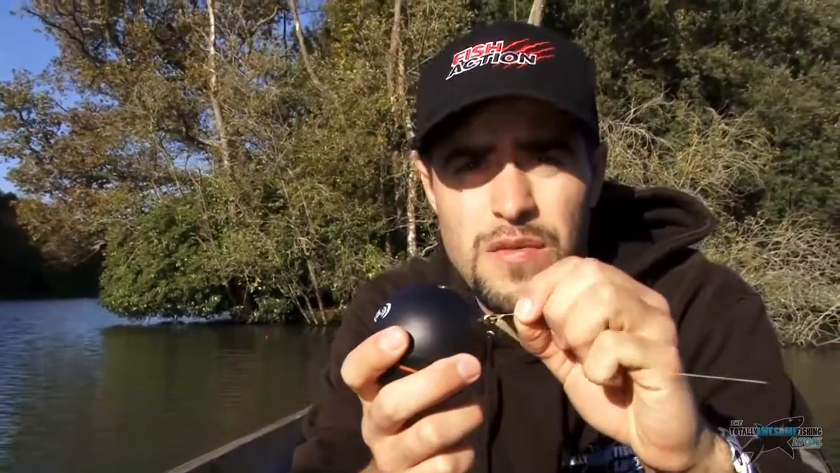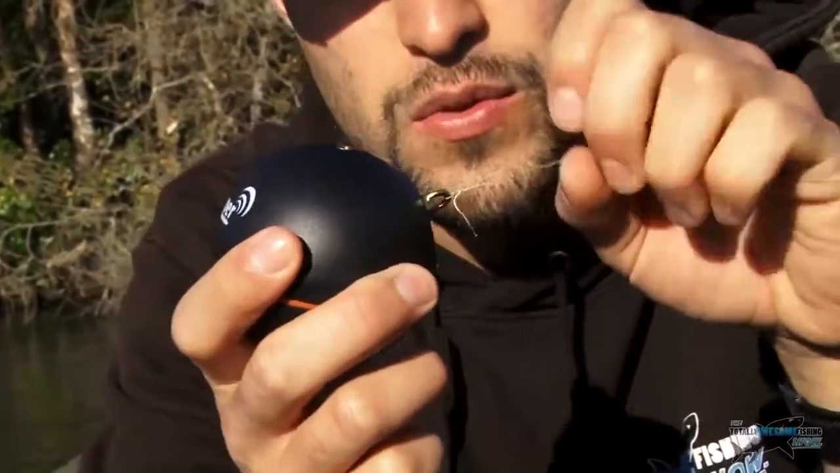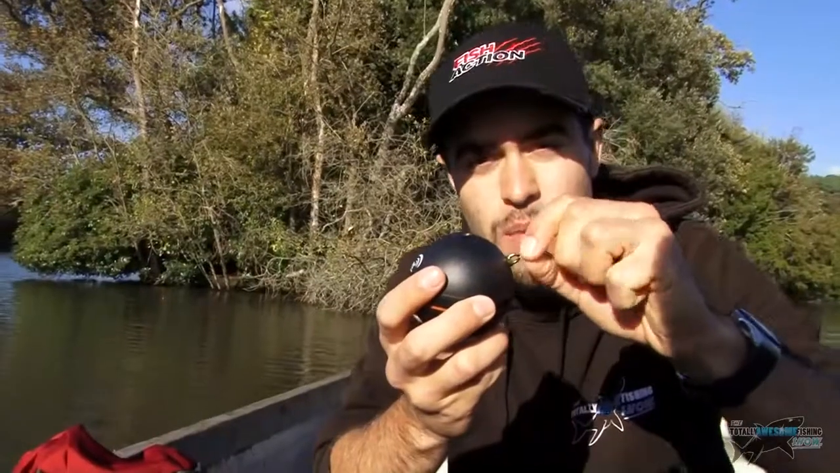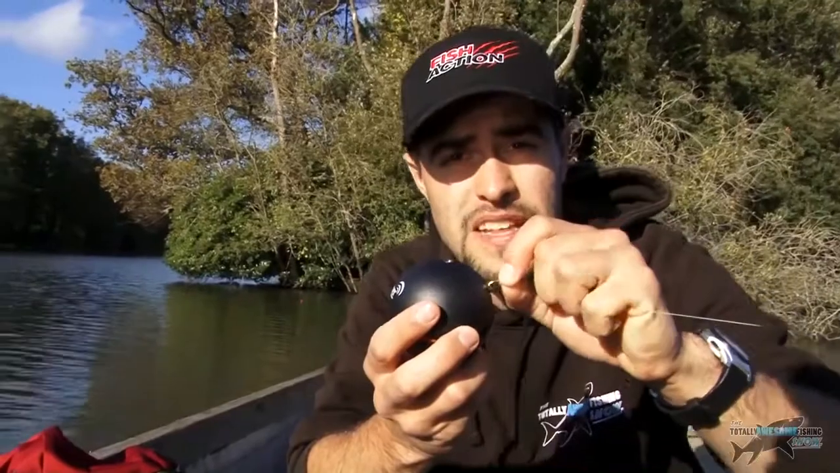In hindsight, I'd probably have used a snap swivel or link swivel. I would have used there and clipped that onto it, but I've just gone with what I've got. 25-pound braid will be fine. So I'm not going to be casting it out in the middle of the lake, because I don't think that's where the Zander would be. They're going to be near the snags and everything like that.